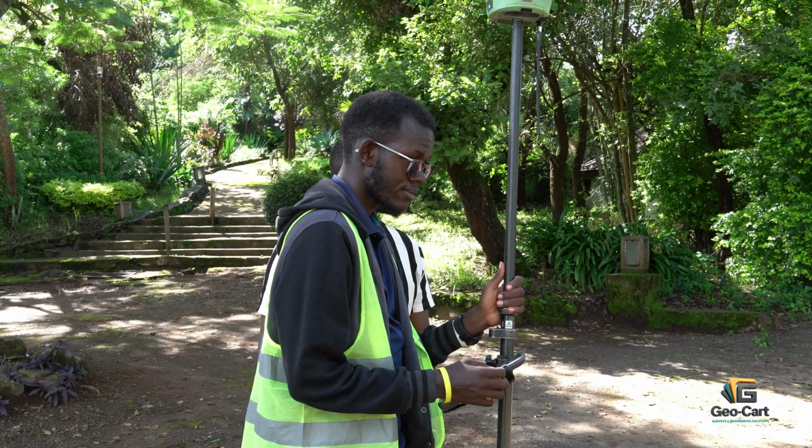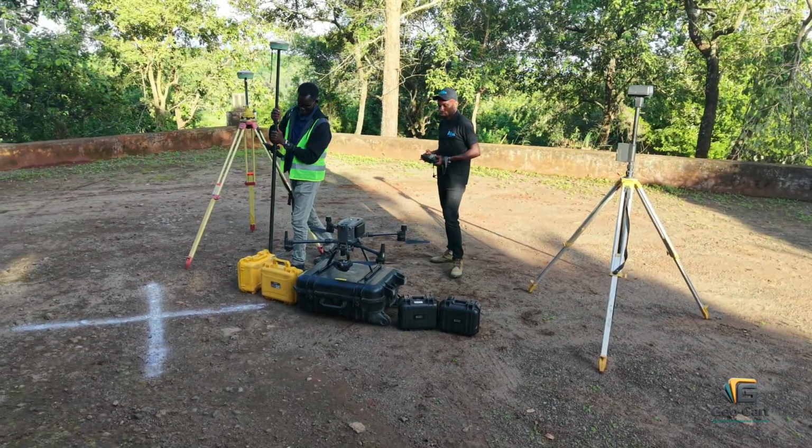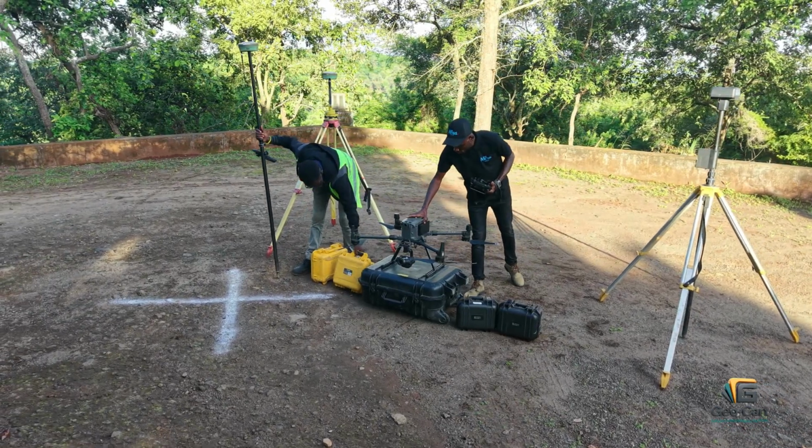We set up a DRTK base station for real-time positioning, while on the ground, reference points were collected to strengthen accuracy.